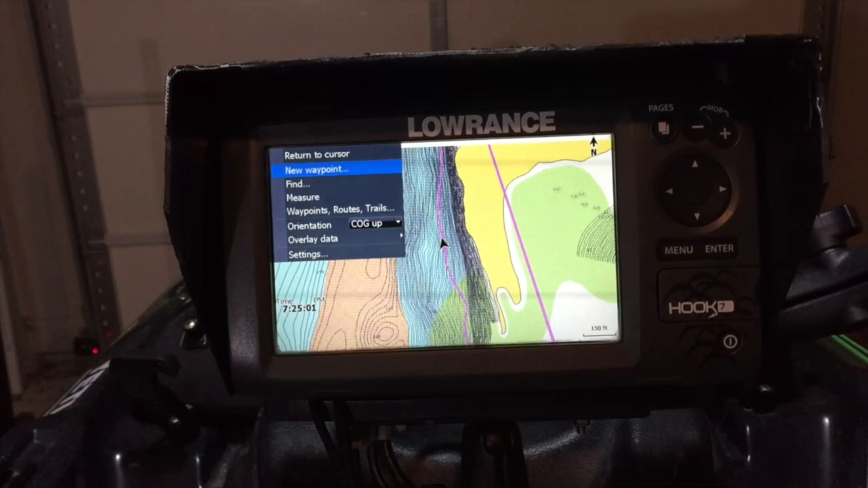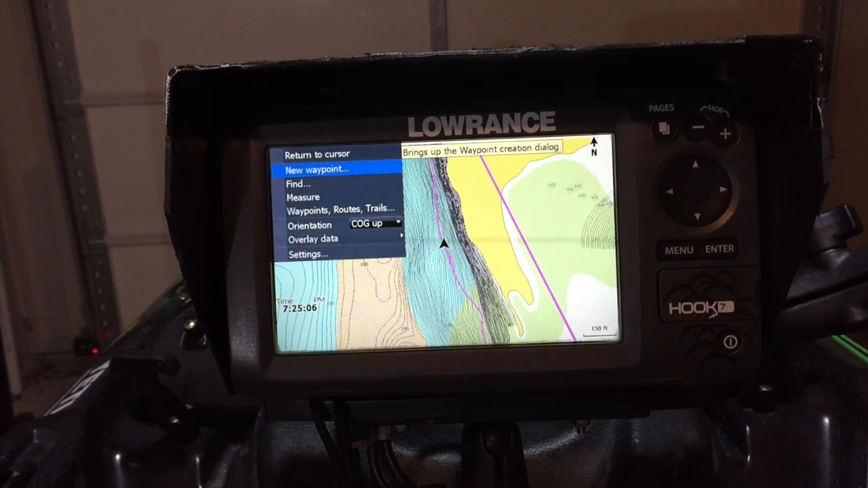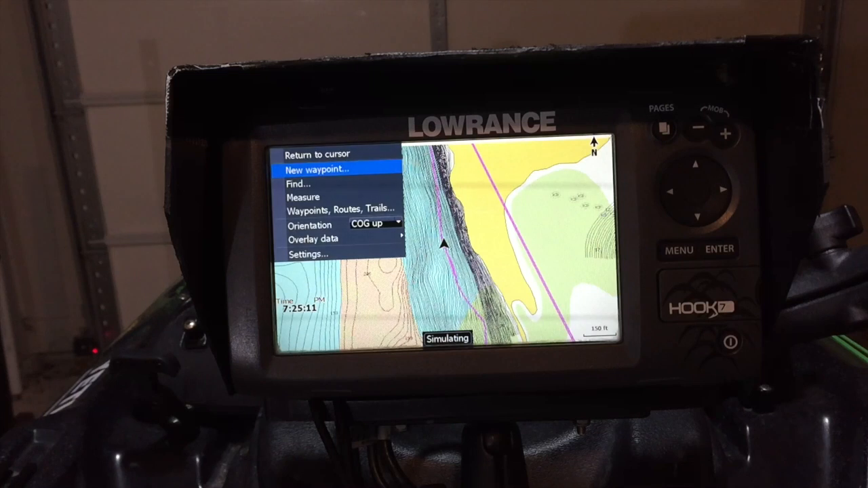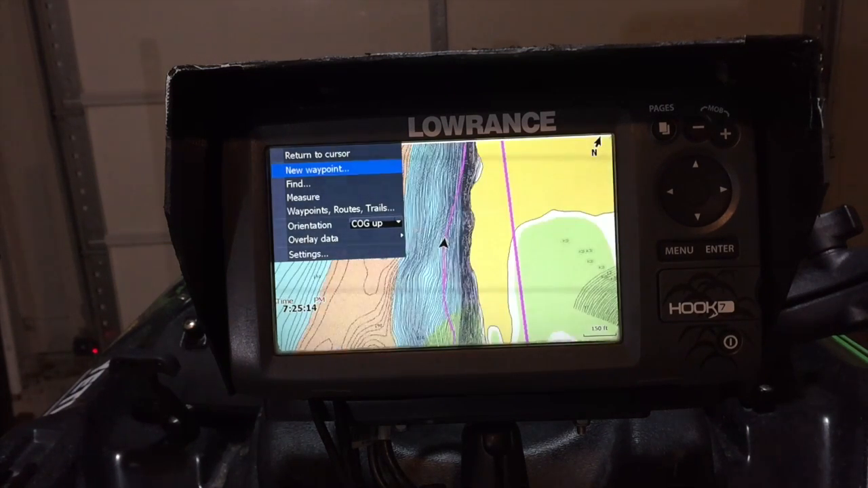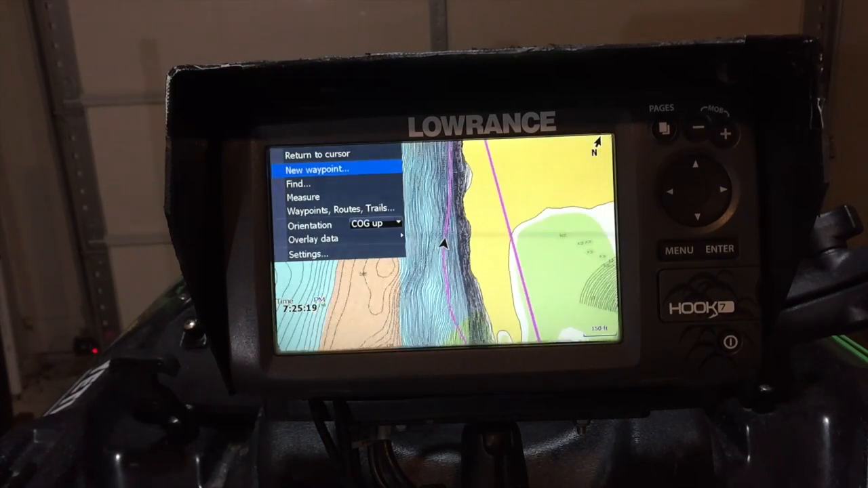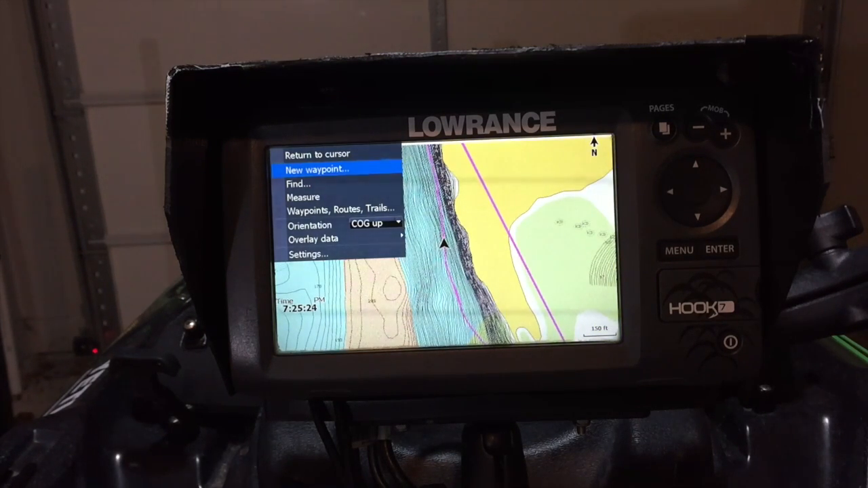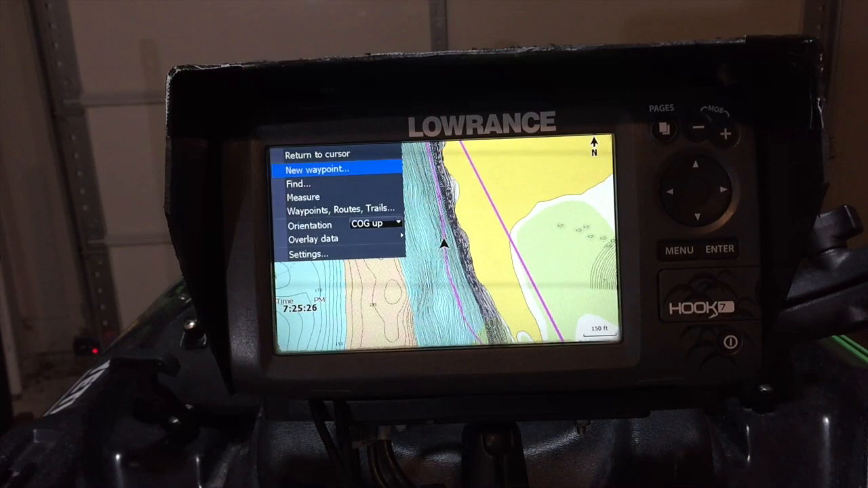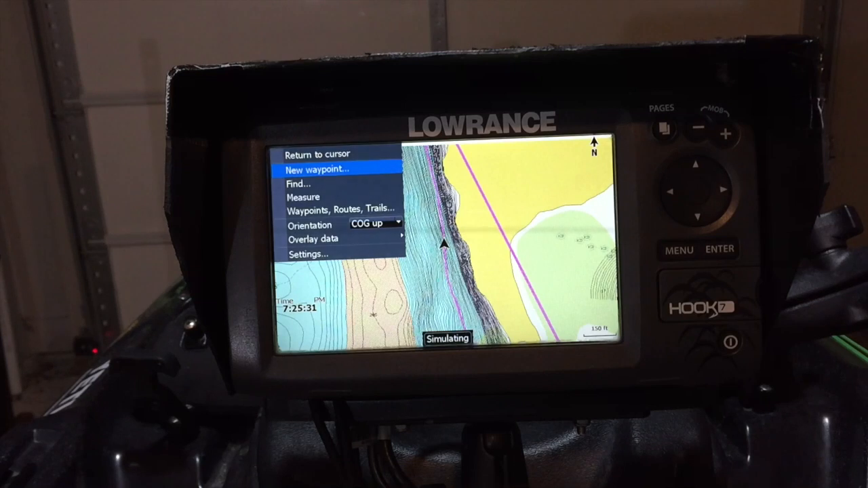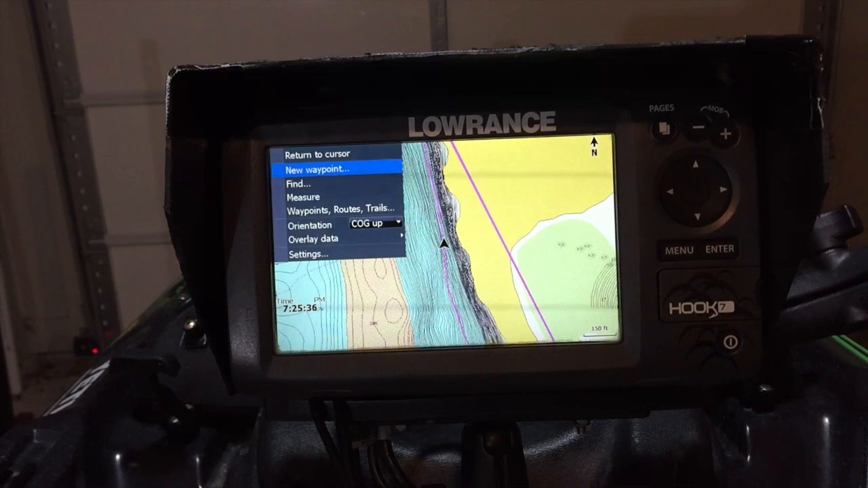This is your new waypoint button. So that is one way of doing it. You can hit this button and you can set a new waypoint. The other way of doing this is just by hitting the enter button. That will automatically set you up for a generic waypoint. So you can then go through, change the icon, change the name, and all the information associated with that waypoint. And of course, the other way of doing it in a case of emergency is by hitting both the plus and the minus buttons on the screen, which stands for MOB, man overboard.